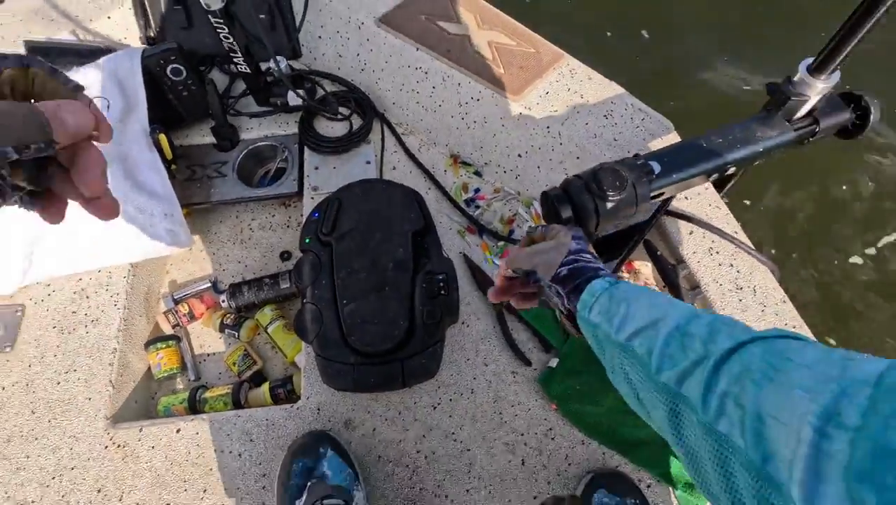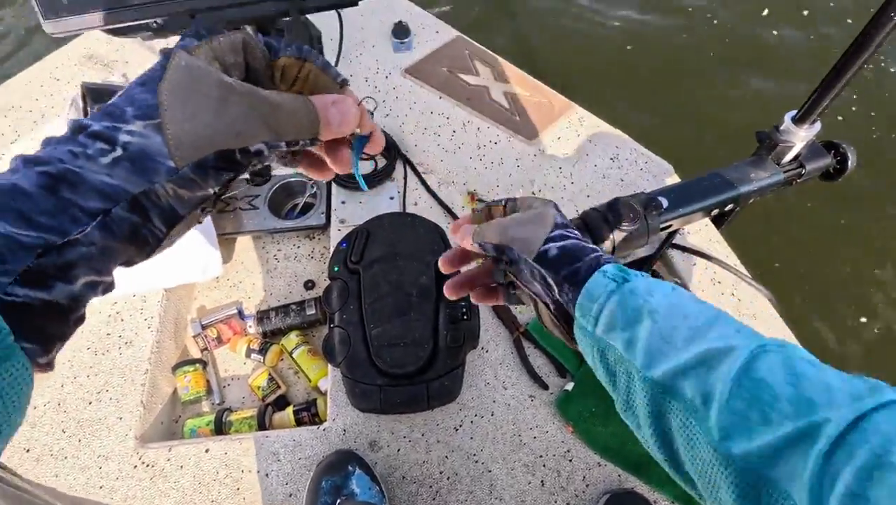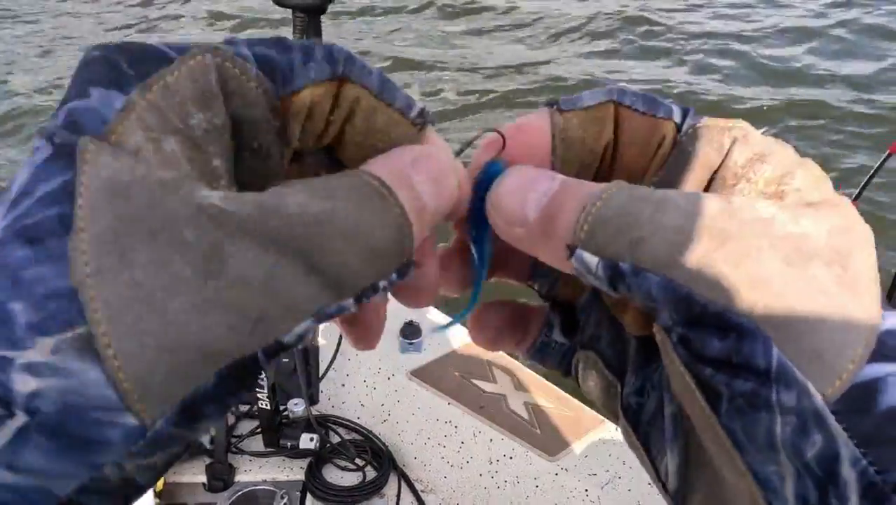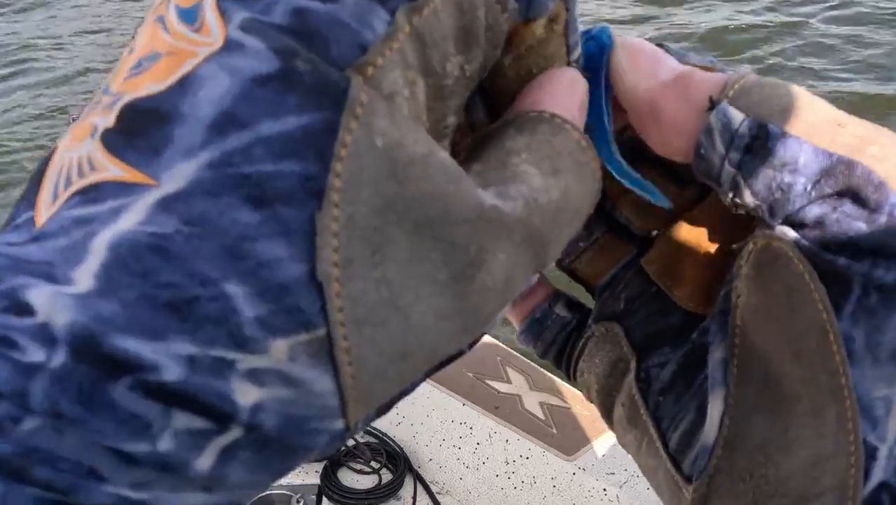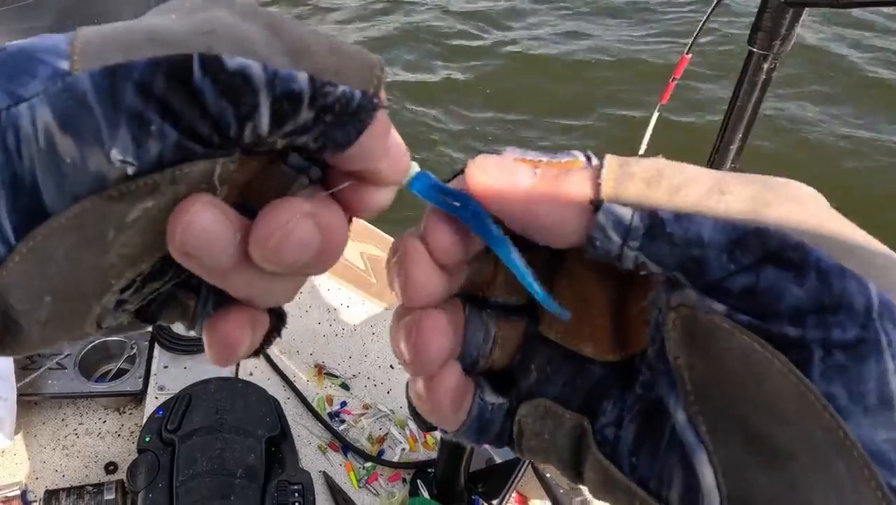I was changing up colors frequently to see if they had any kind of a preference. They did seem to like the Blue Pearl Baby Shad by Bass Pro Shops. And here I was using a white colored jig head. The most important thing seemed to be boat control and getting the jig right in front of the crappie.